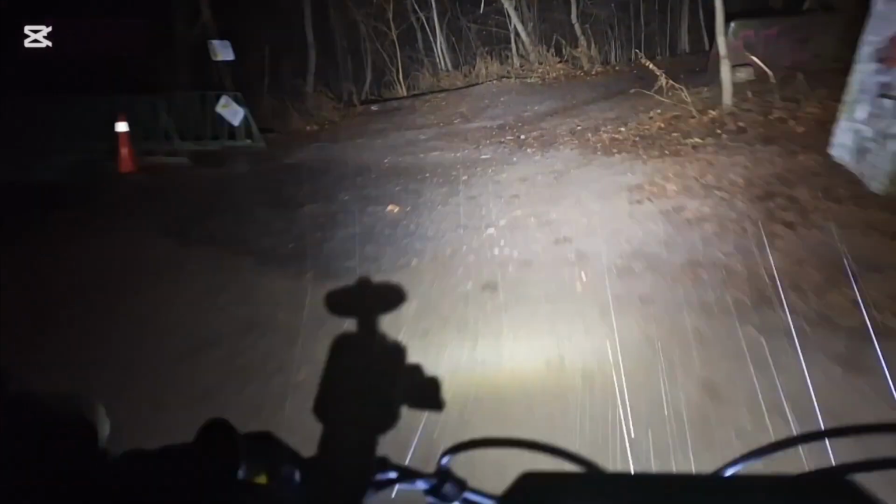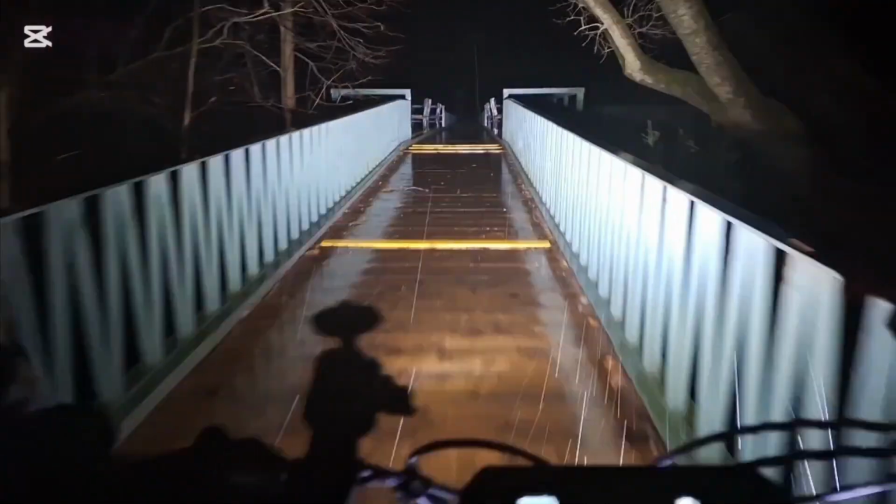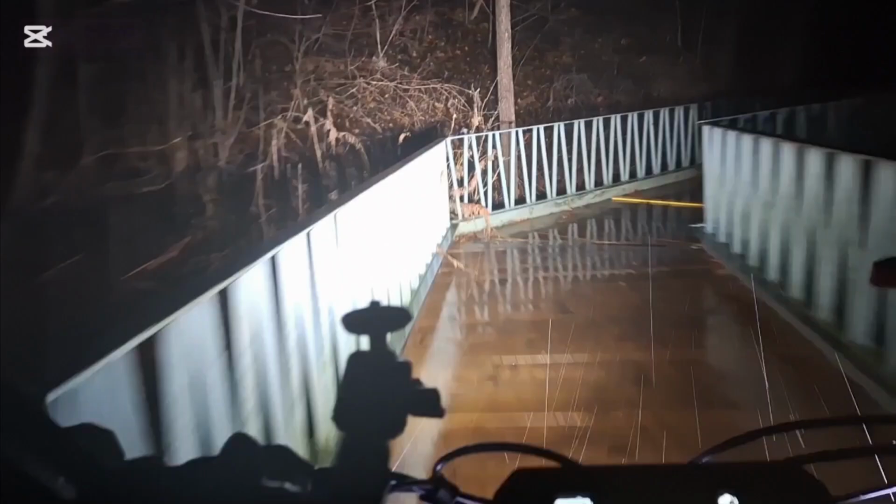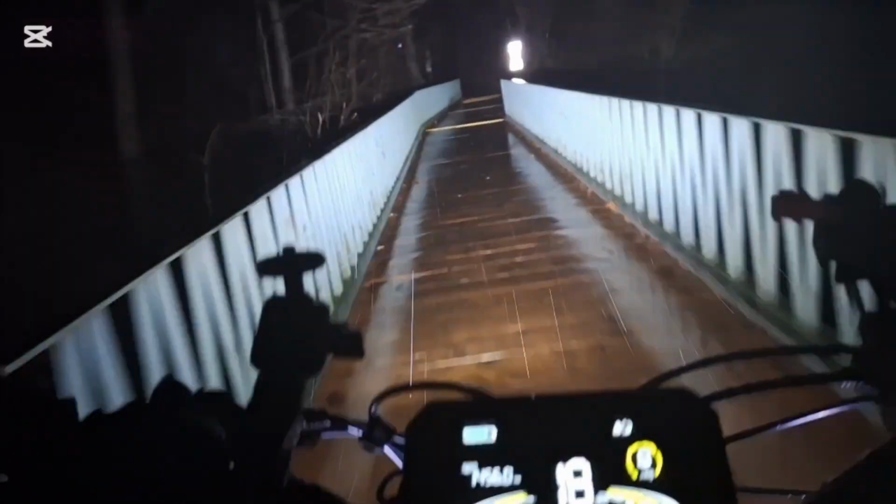I guess it's rain, but it feels like freezing rain. Yeah, the bridge is pretty slick.